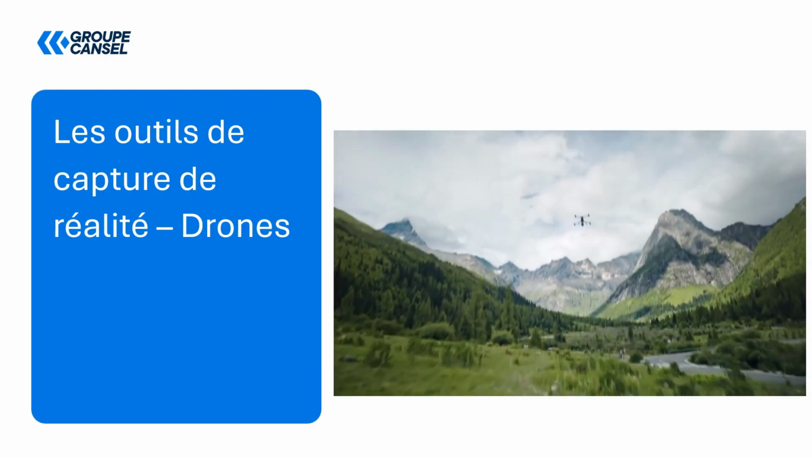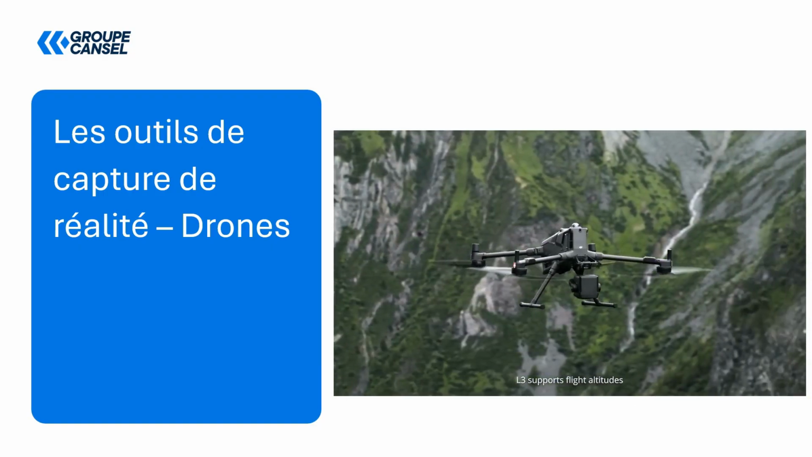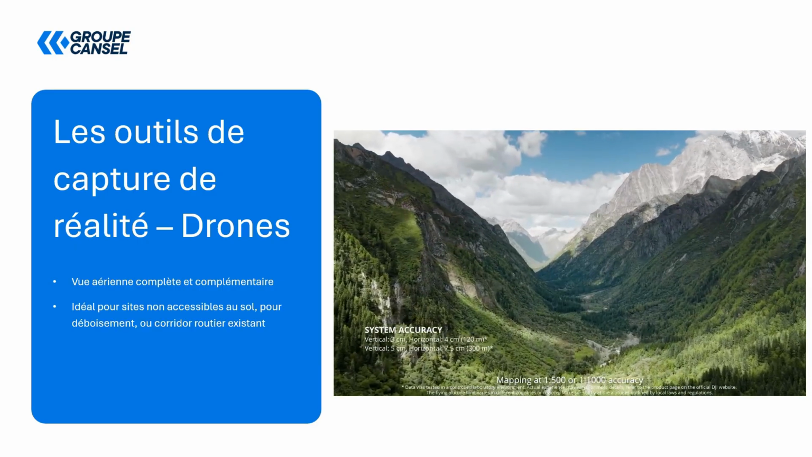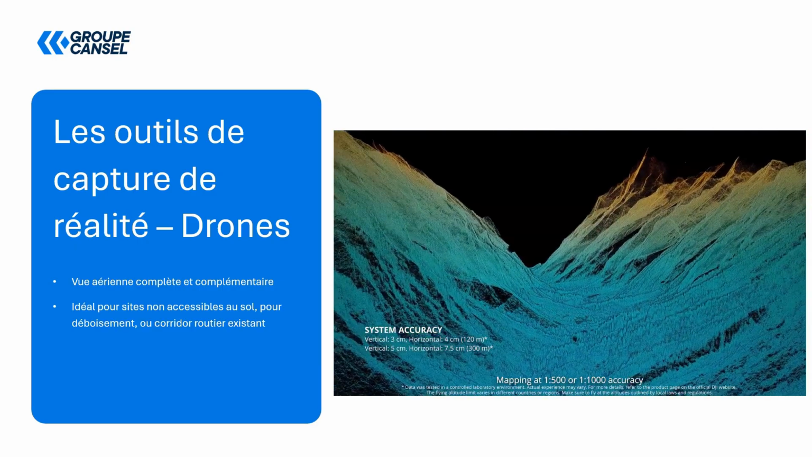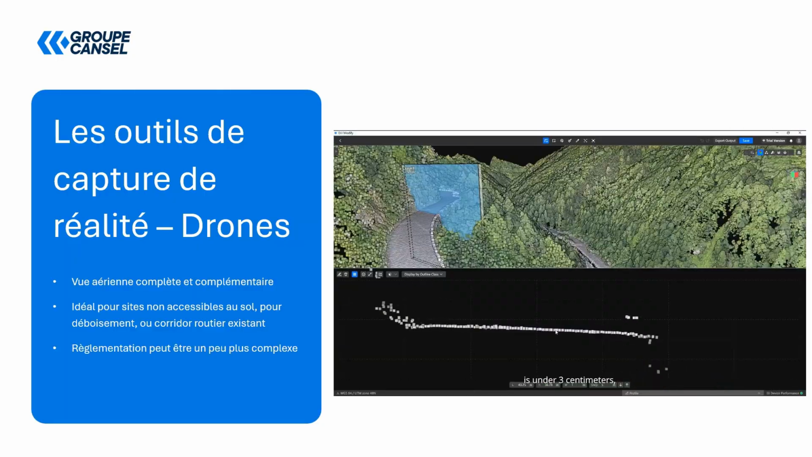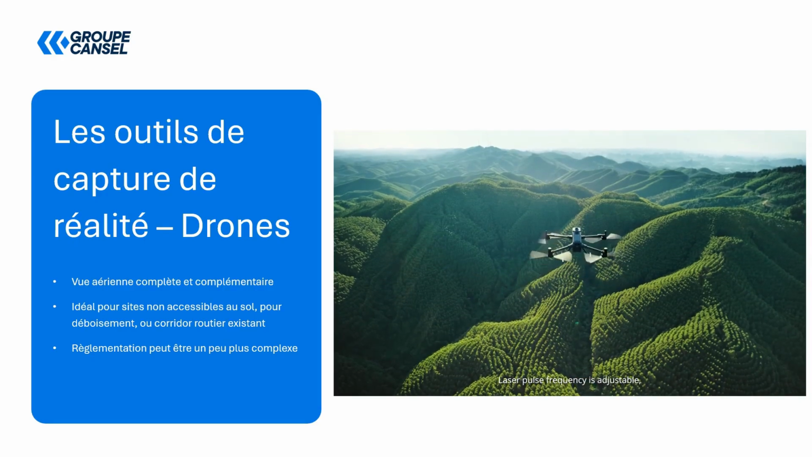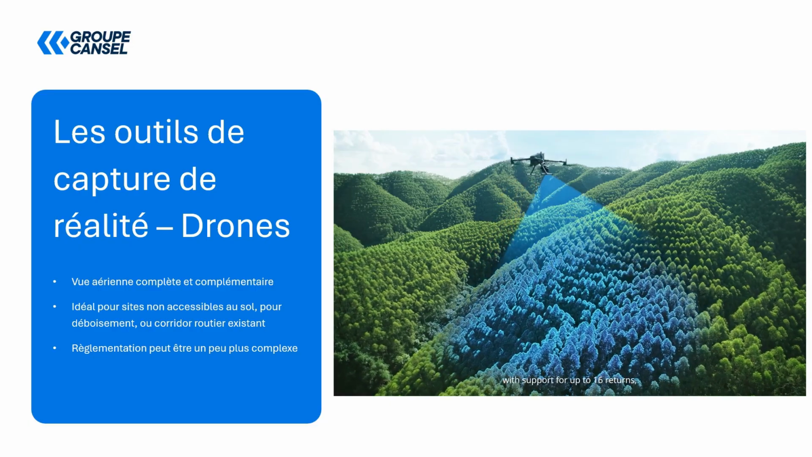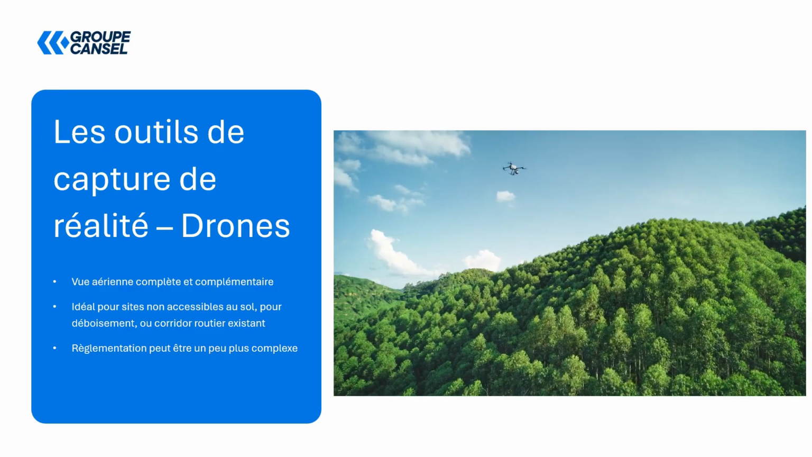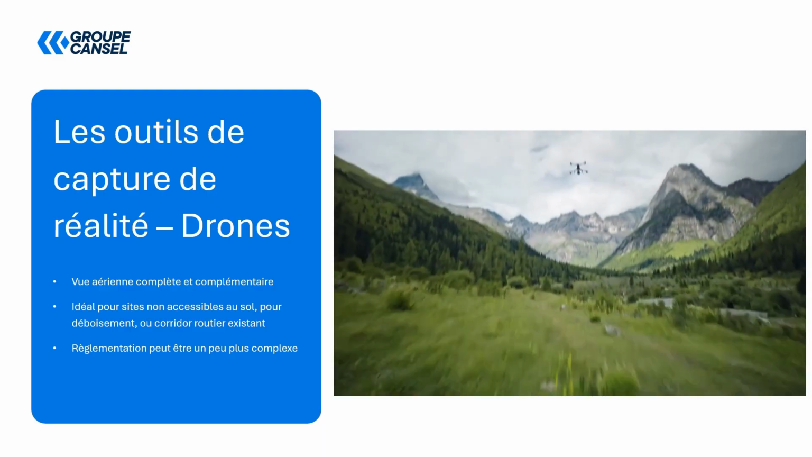When it comes to reality capture tools, we can start by talking about drones. So drones would give you a complete aerial view. They are also particularly useful for areas that are hard to access, to quickly obtain orthophotos and digital terrain models. There are regulations behind all this which can be a bit more restrictive. However, Transport Canada has done an excellent job of democratizing the process to allow as many people as possible to use this type of device directly in the field.